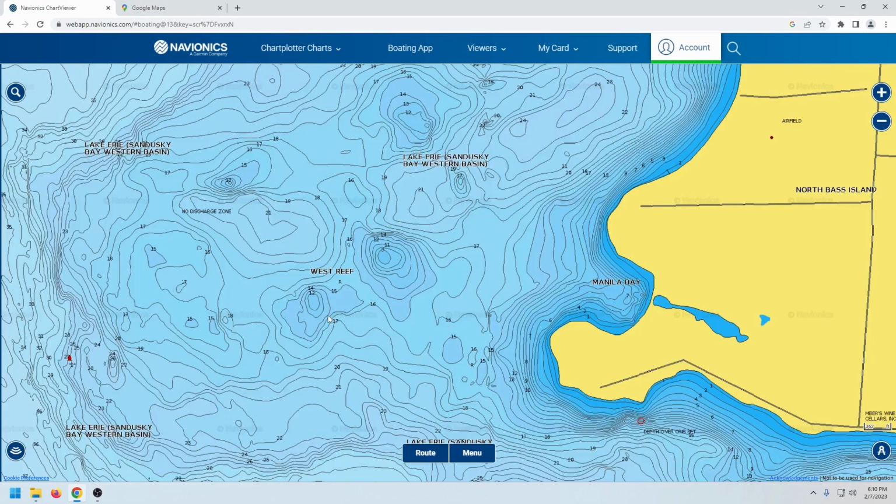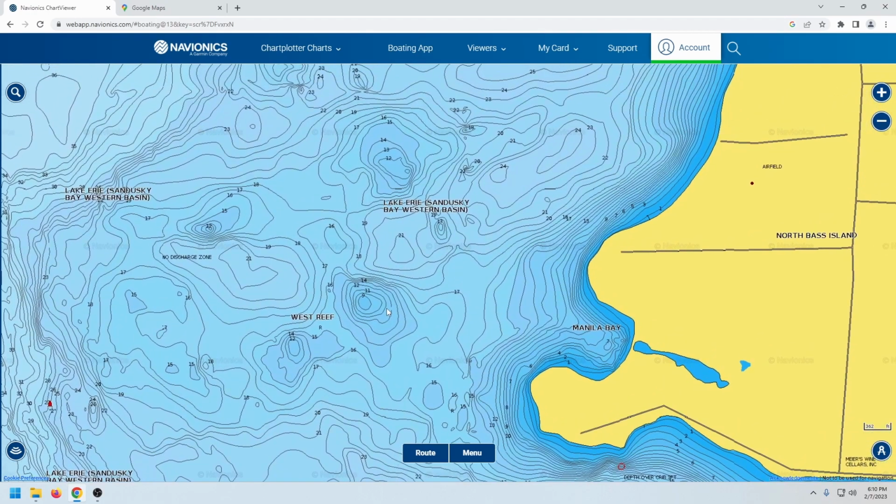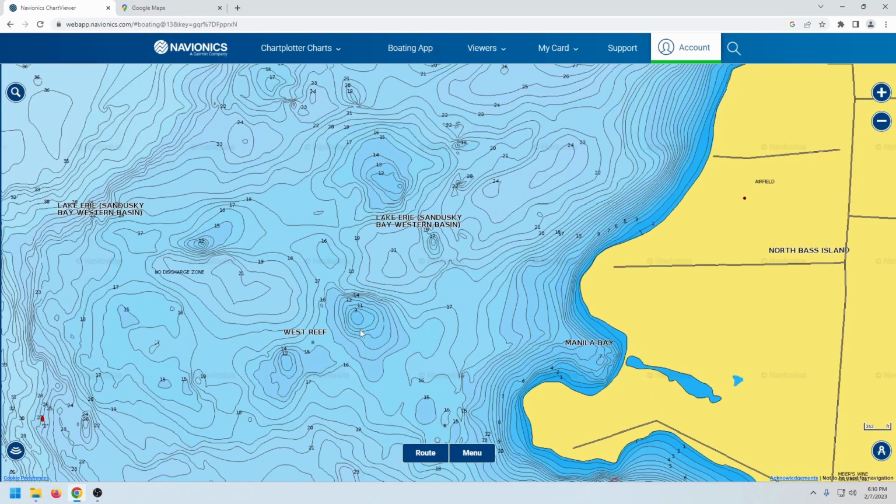I'm sure if you guys use other chips as well, they have those humps depicted. If they don't, take note of this video and you can probably see them on your graph and mark them if you don't have this exact chart. But on top of these humps in the spring months and through the spawn, like late June, can be pretty good.